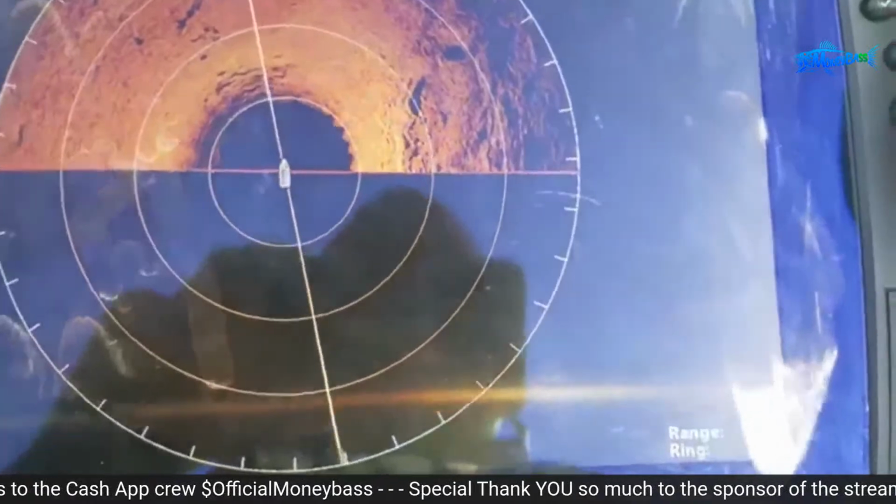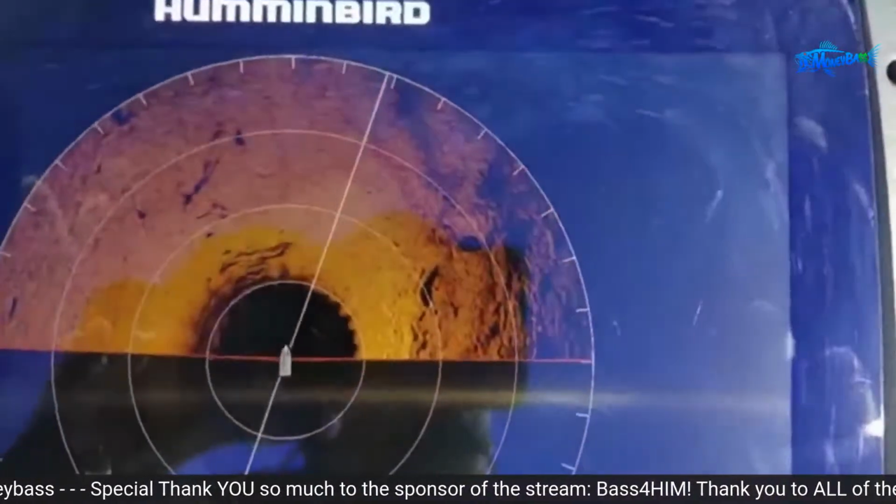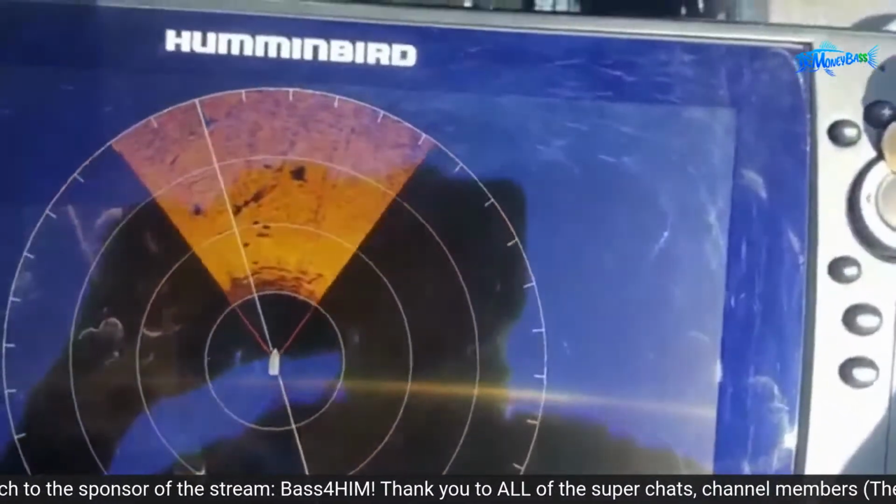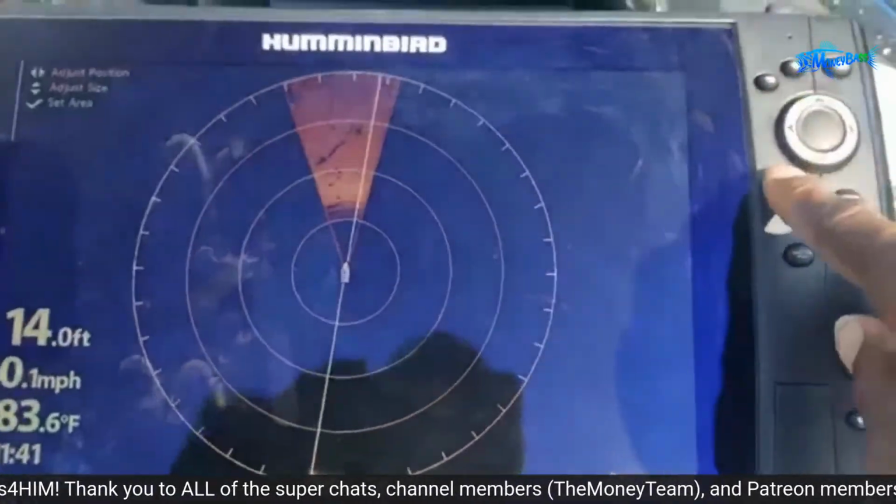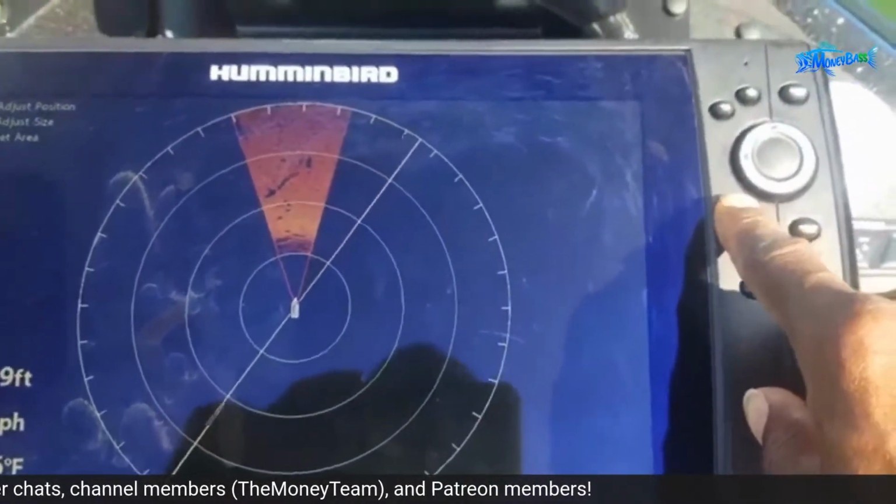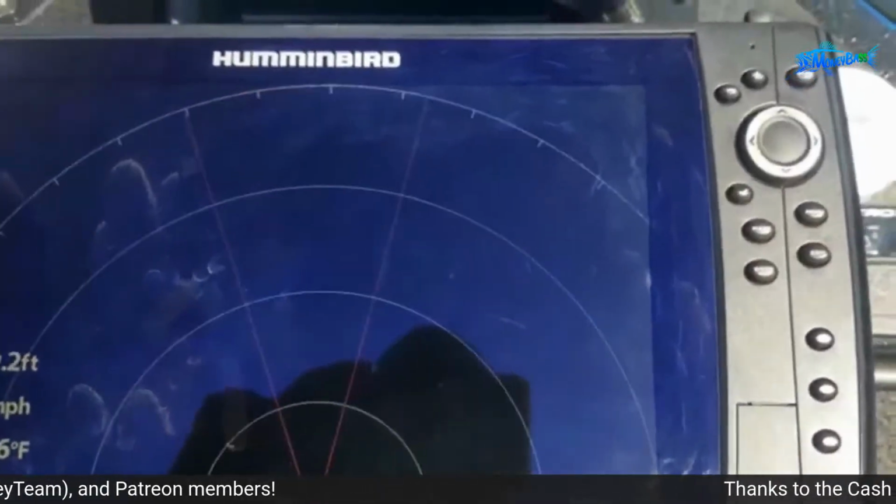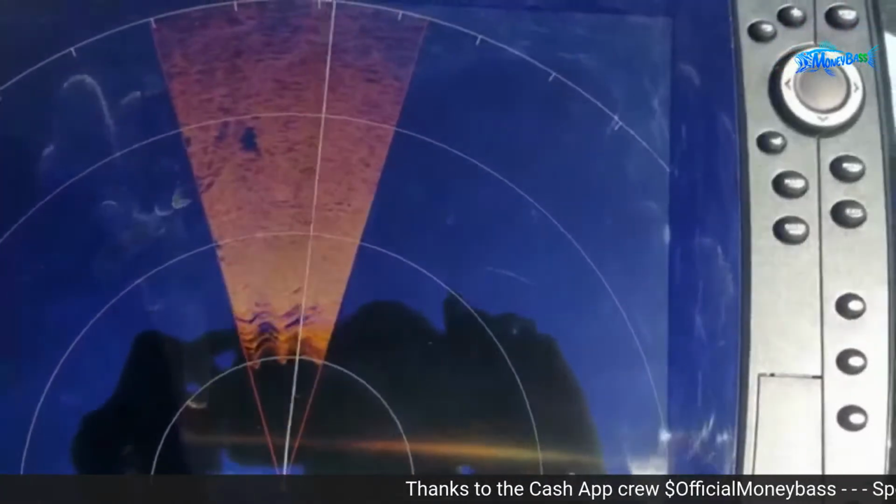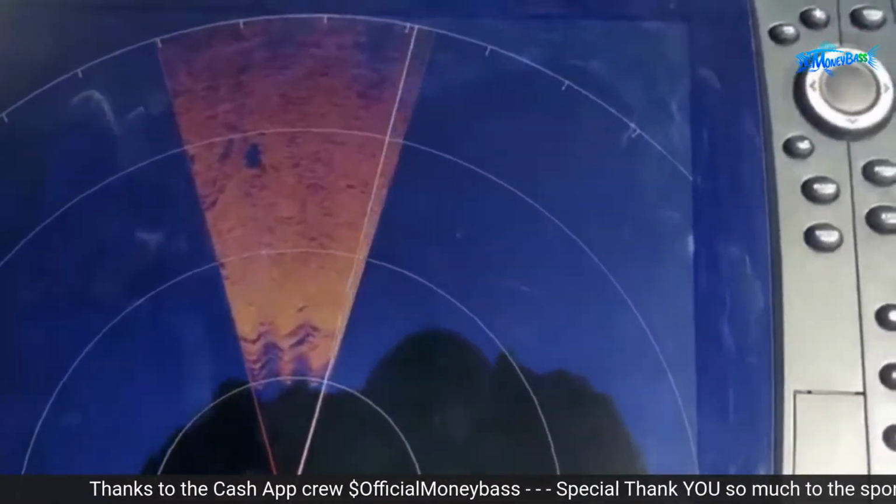All right, or if you want to make it more narrow, then you come back over here and hit this up arrow, and that will make the focused area more narrow. And once you want it to begin scanning just that particular area, you hit this check button, and now it'll zoom in and sweep back and forth on that area that you just designated.